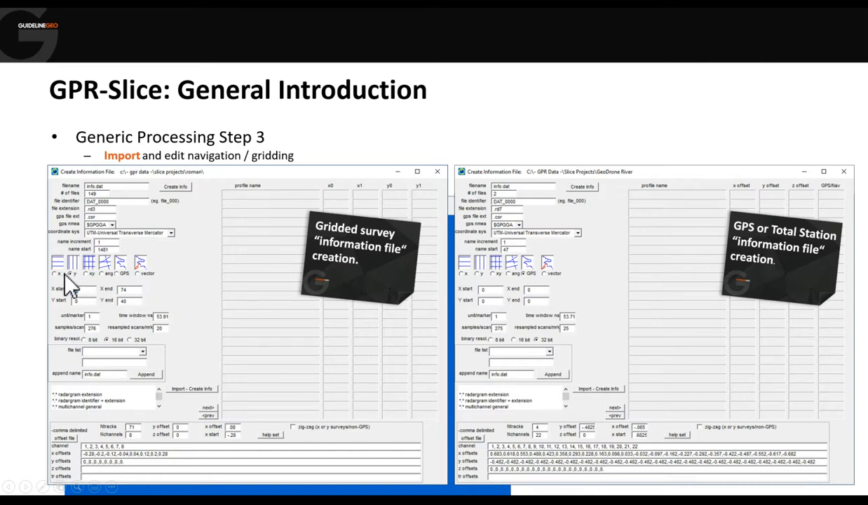Now, for gridded data, we would select whether our lines are running in X or Y or both. And then for GPS or total station, we just hit the GPS button. We'd make a bare bones grid to start with and then create our information file. Or in here, we just tell it it's GPS and say create information.